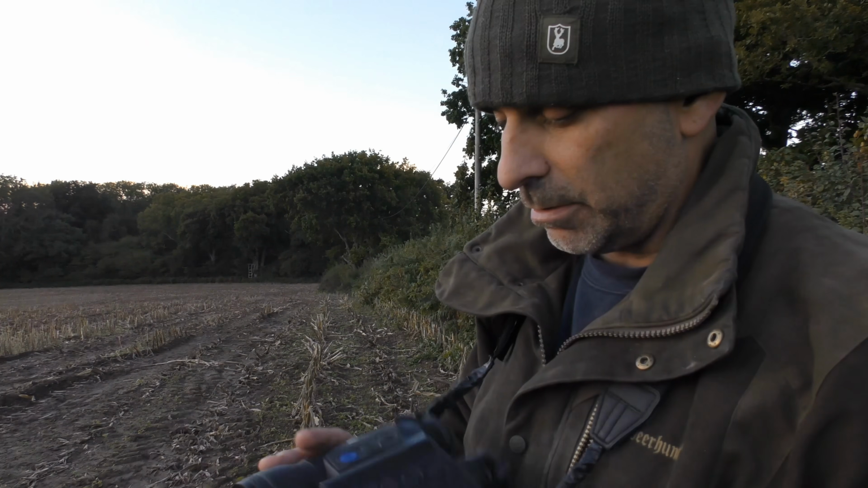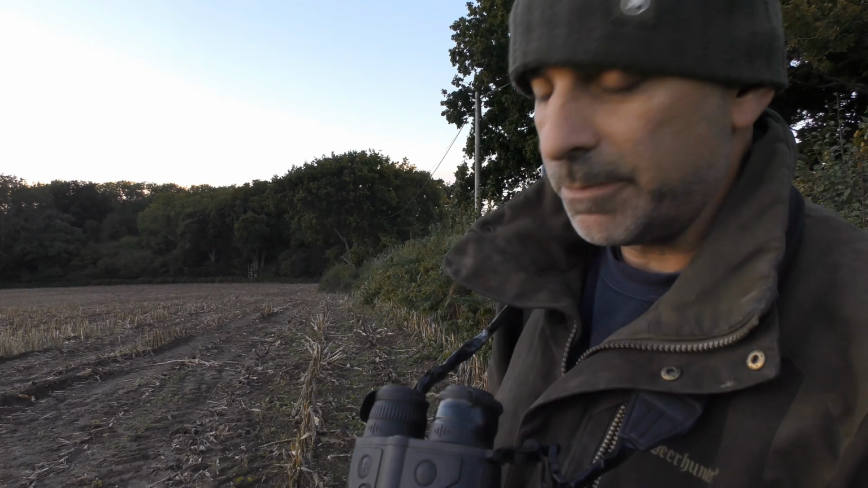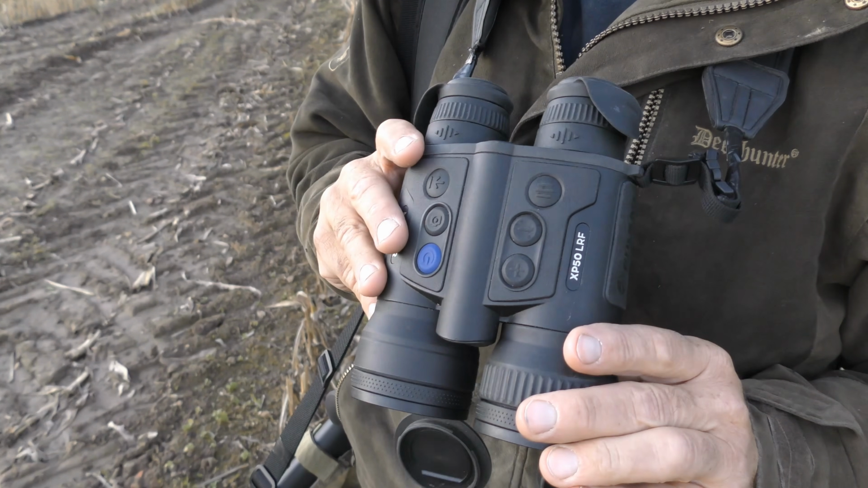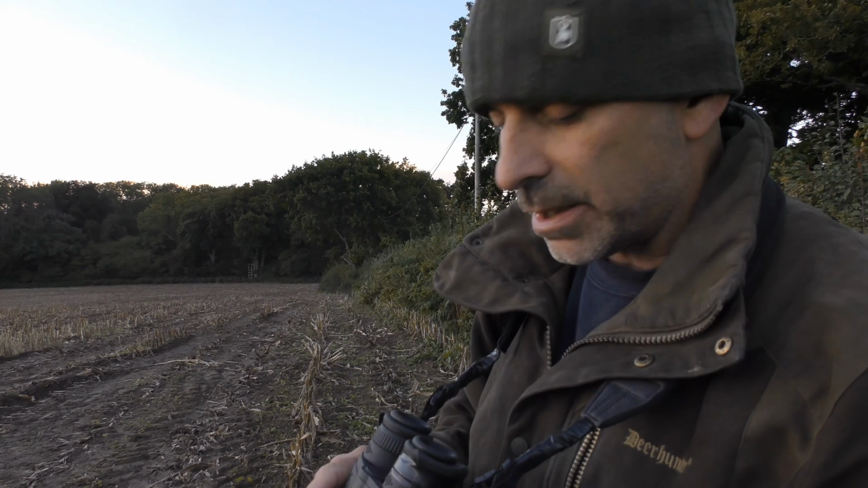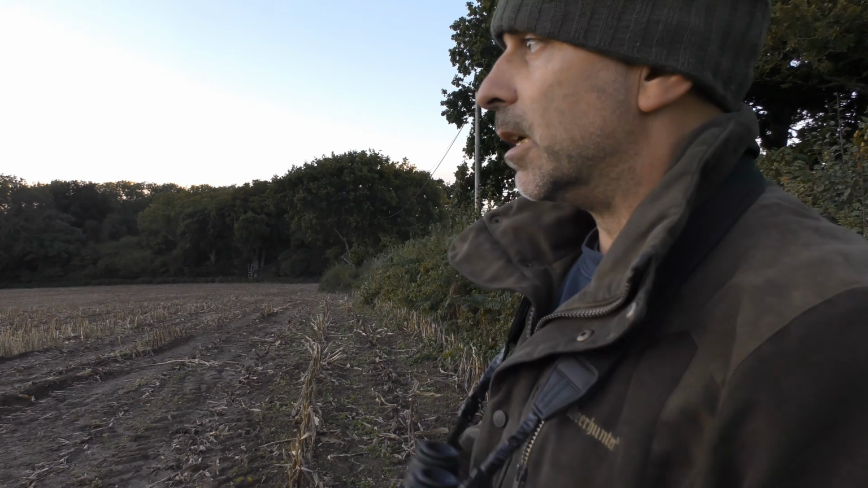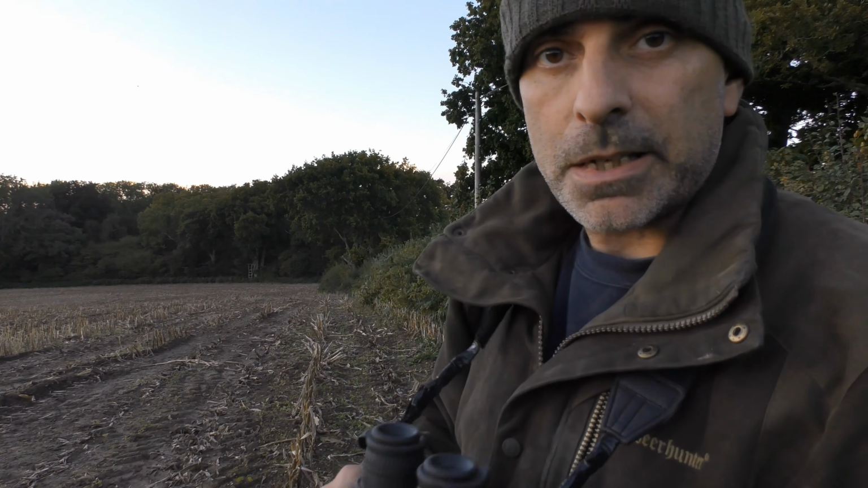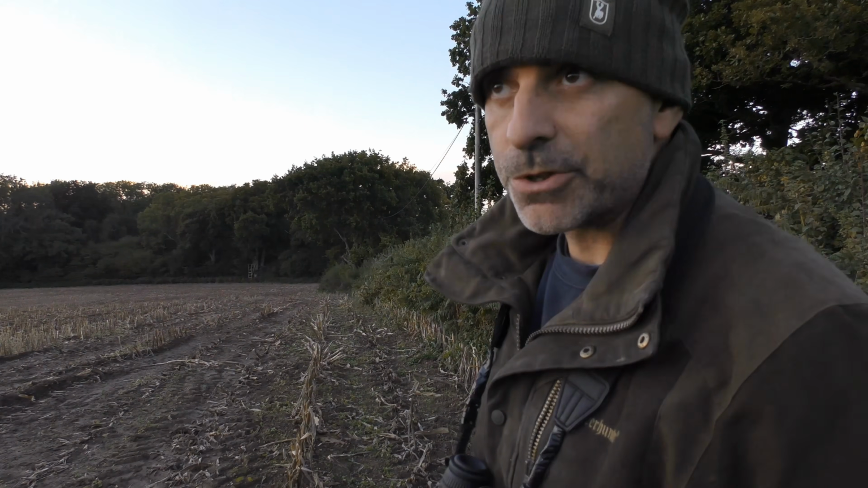First thing I've got, which I'm really loving and will hopefully have for a long period of time, is the Pulsar Mergers. These are the latest thermal binoculars that Pulsar brought out. Scott Country very kindly sent me these to use. These are the upgrades from my Accolades that I had before. They're nice and clear, nice and sharp, and they've got a nice big display on them. So far I've been really impressed with these, really like them. And of course they've got a built-in laser rangefinder as well, which is really cool.